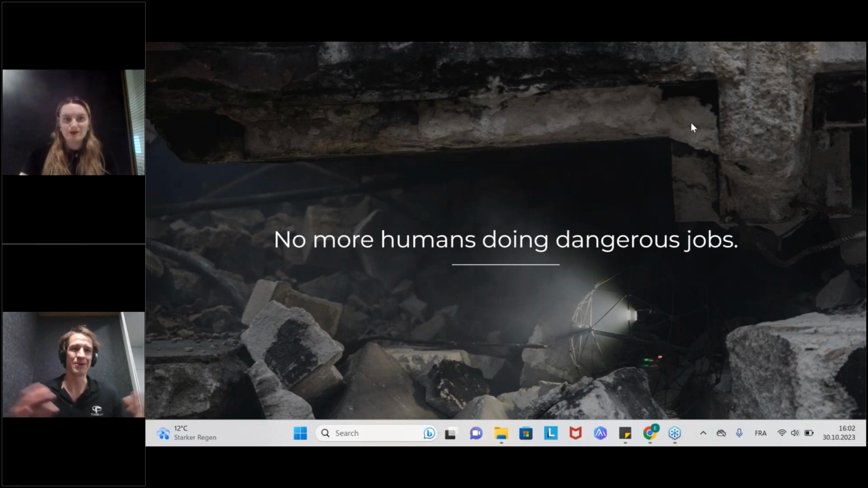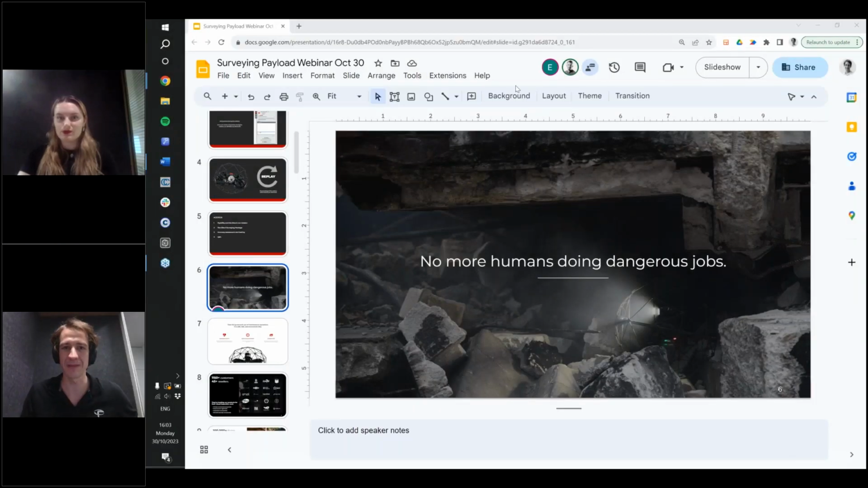It's been almost to the day, 9 years since we started Flyability with Patrick. From the beginning, we had this vision to have no more humans do dangerous jobs. That's really been at the foundation of Flyability. From then, we developed a whole range of products to send robots instead of humans to really hard to reach and dangerous places.